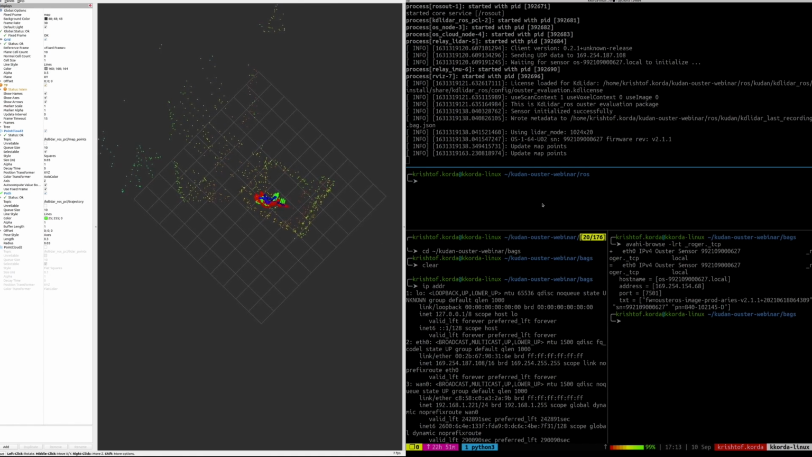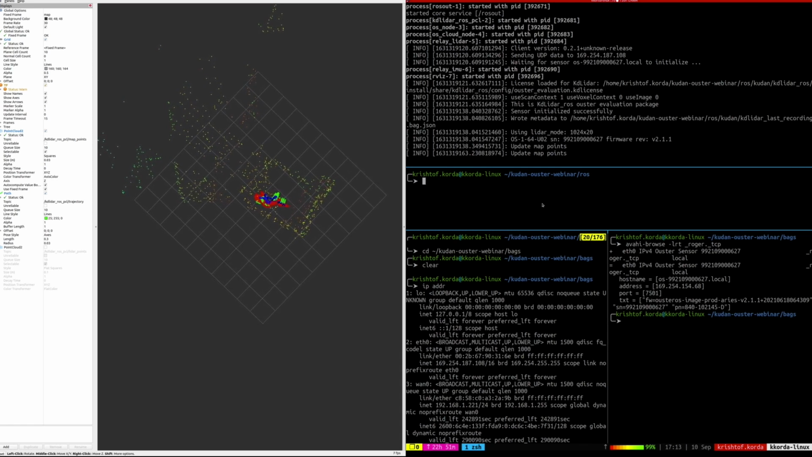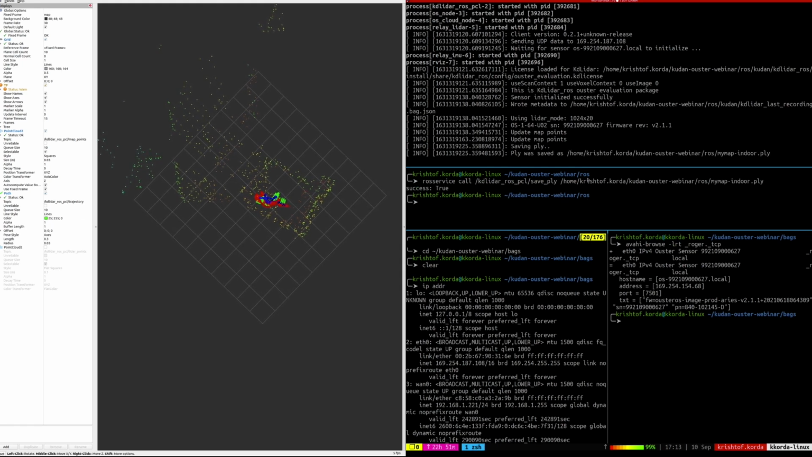Cool. So we've moved the sensor around a little bit, so we've actually done some SLAM here, and you can see what's been captured here. And we can actually save this with the same raw service call. So let's say we want to save this now as my map indoor. So go ahead and do that. And there you go. It's been saved. Verify that it's there.